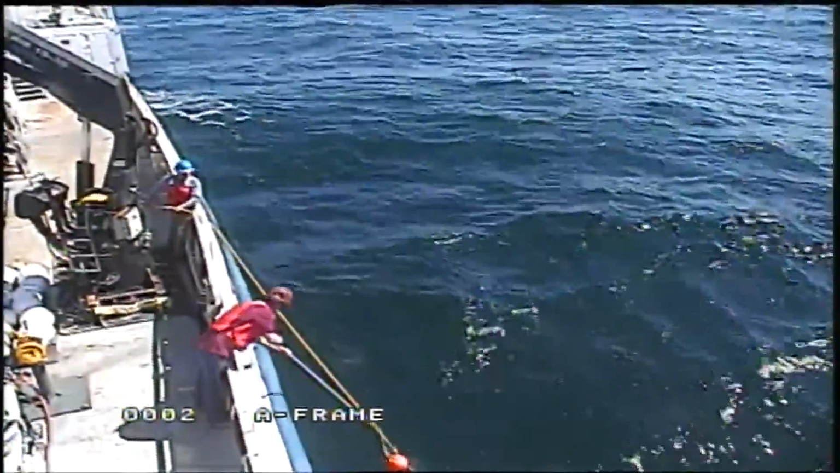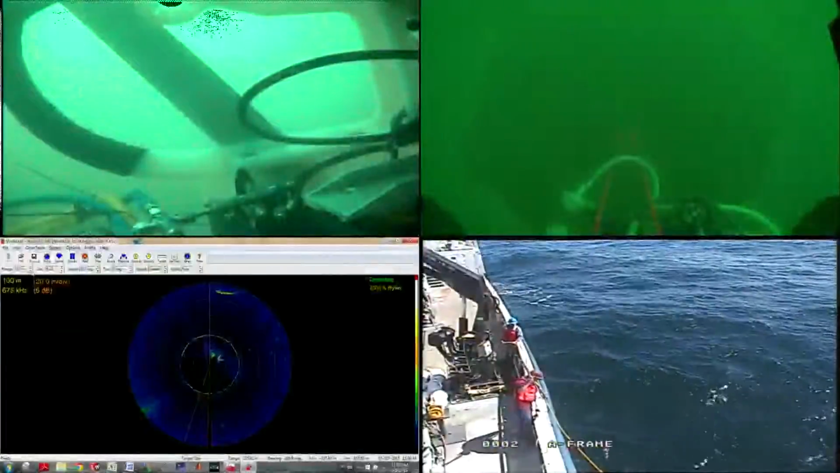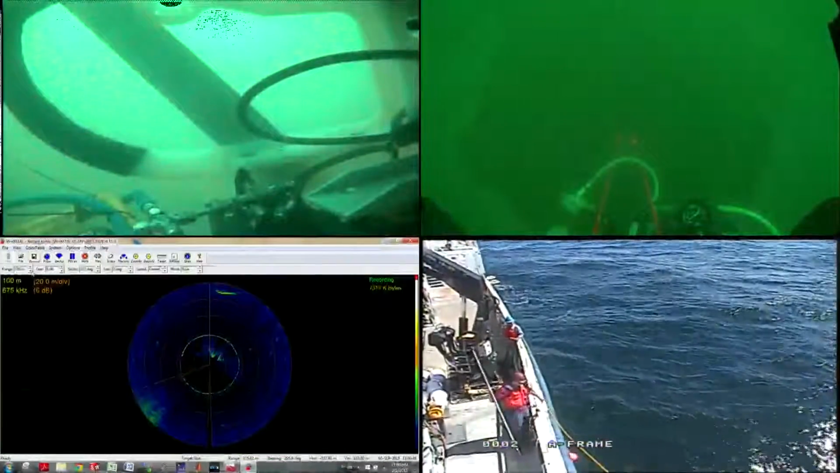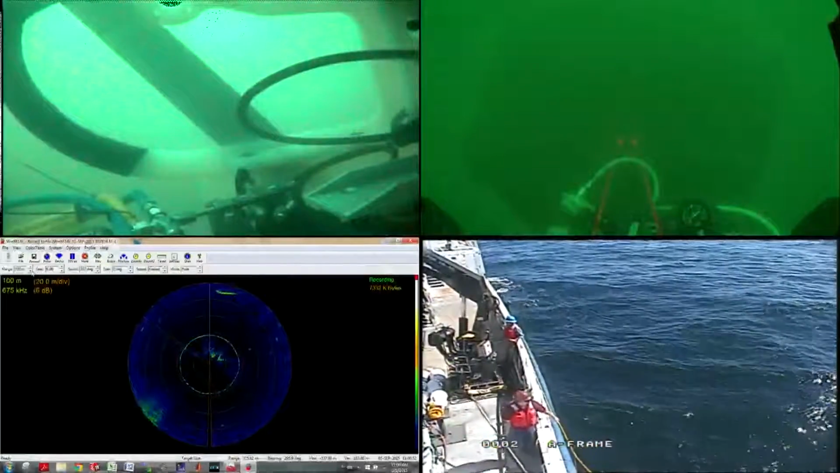So it's a very exciting time because we're diving the ROVs for the first time. And a ROV is a remotely operated vehicle. So we have done a couple of practice dives, but this is the first time we're actually diving on the U-boat. So it's quite exciting.